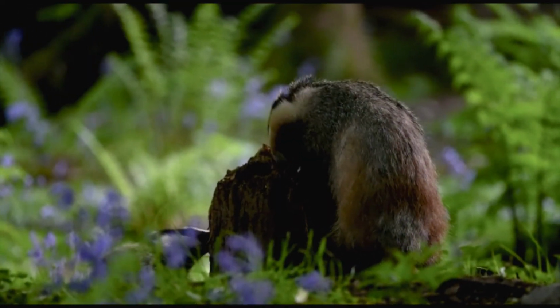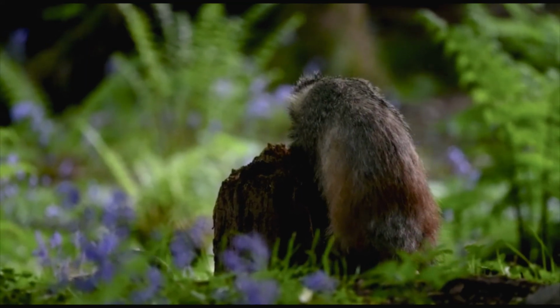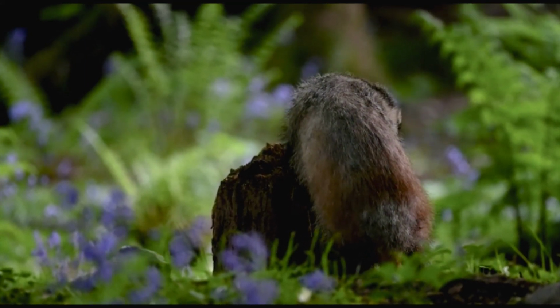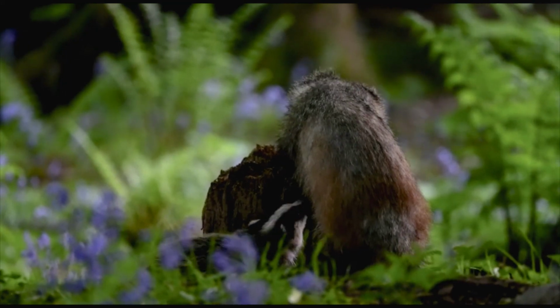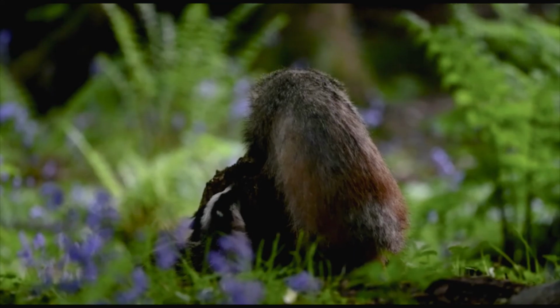And he managed to get this little shot of the sow with one of her cubs, and she was tucking into some bits of corn and peanuts that we put on the tree stump there. Now she can climb up, but the cub can't yet.